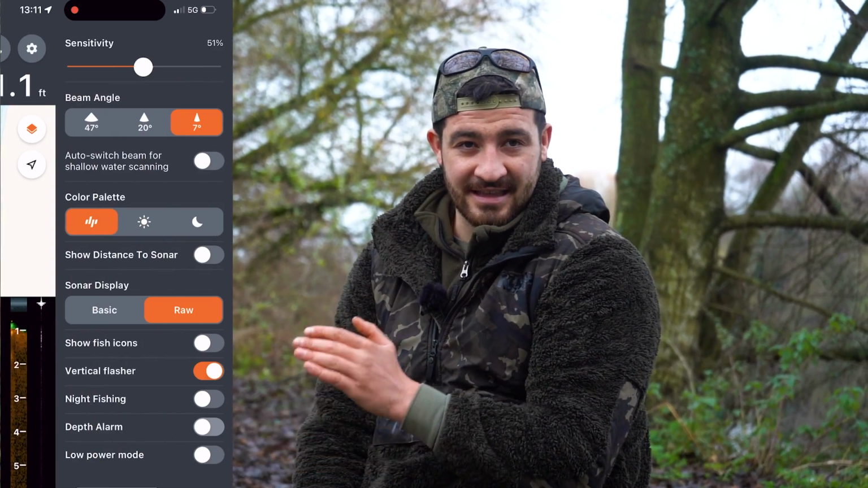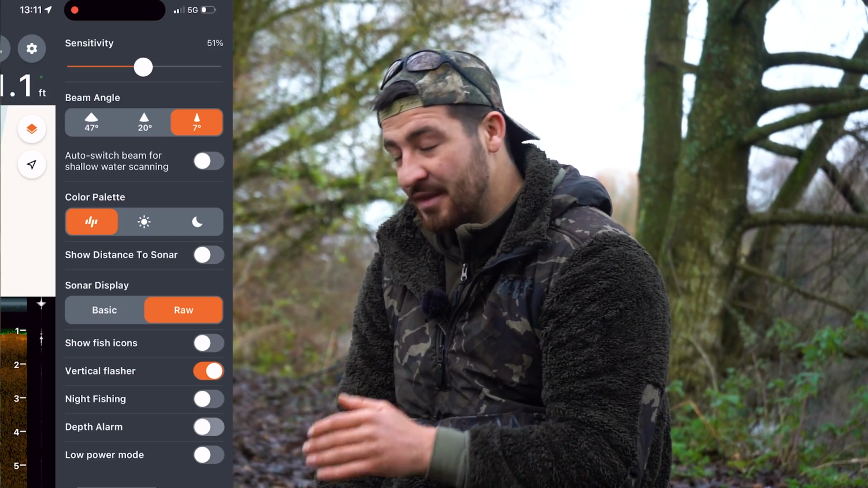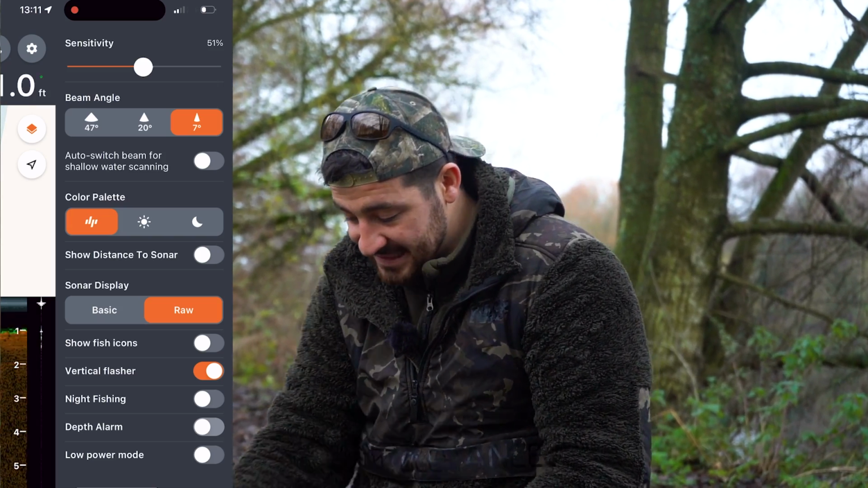When I'm using the bushwhacker, I'll always go for the smallest one possible. That's 7 degrees. The reason I'll go for this tiny beam is because I want to know exactly what's below me so I can be super, super accurate. If I'm going out in a boat, maybe I'm trying to scan a big area, I'll go up to the 47 degree beam angle because I want to cover a larger area at once.